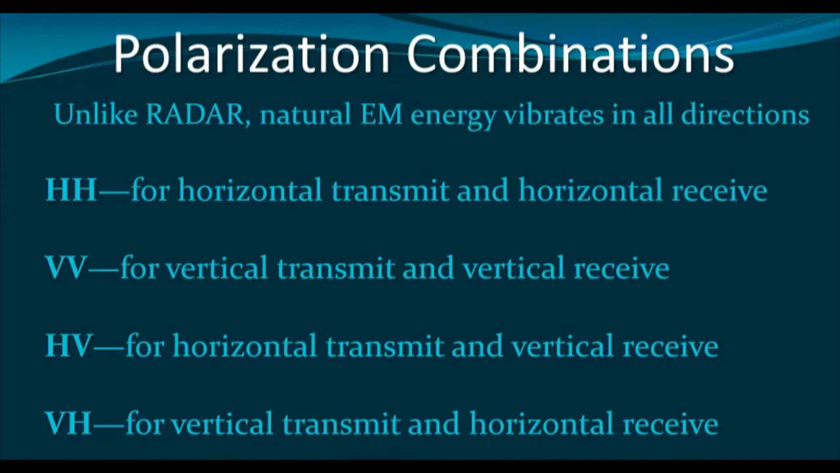Now, while receiving the energy, we can also receive a specific polarized energy. That means we are sending horizontally polarized energy and we are also receiving horizontally polarized energy. We are not receiving the vertically polarized energy. Similarly, we may send it vertically and receive it vertically.